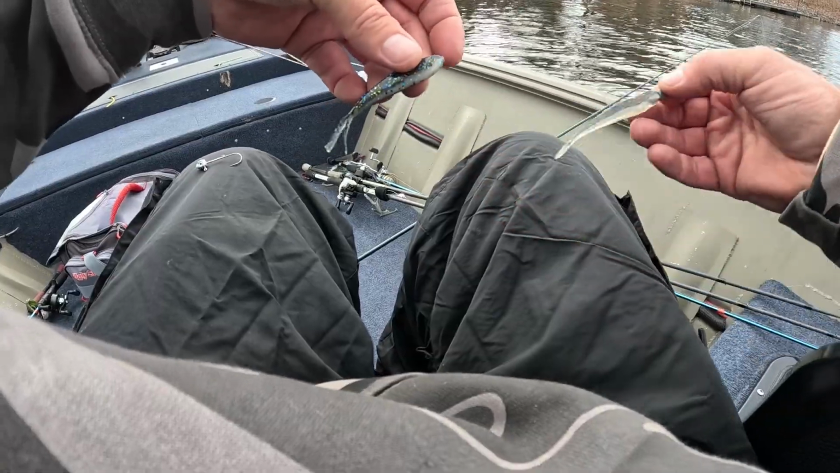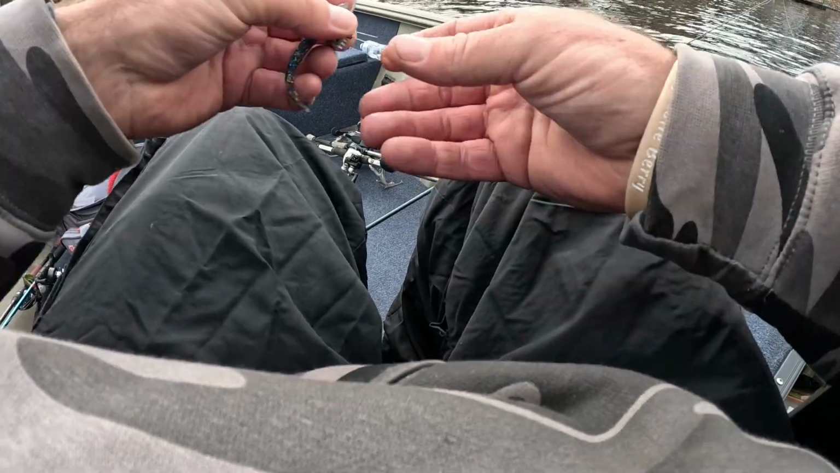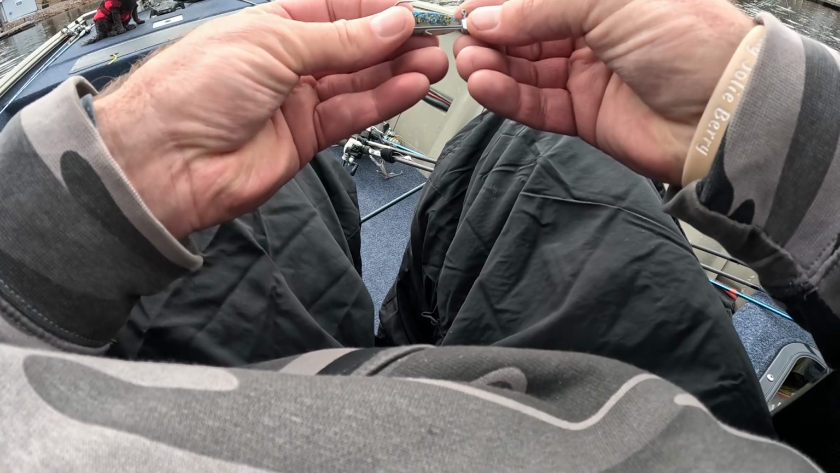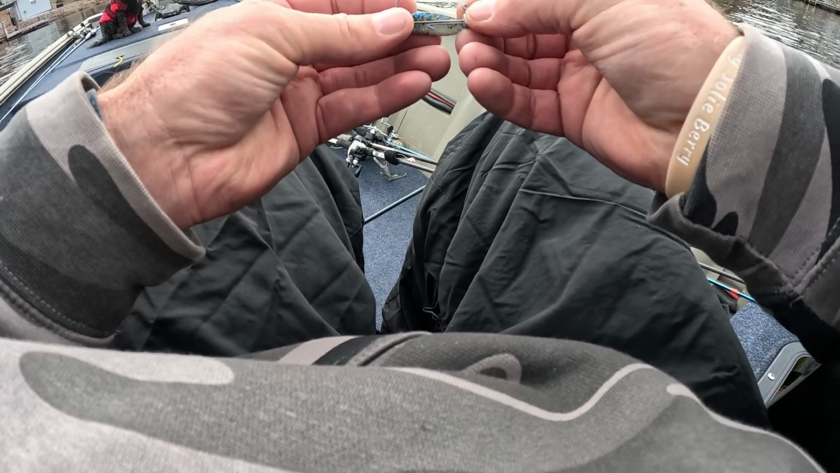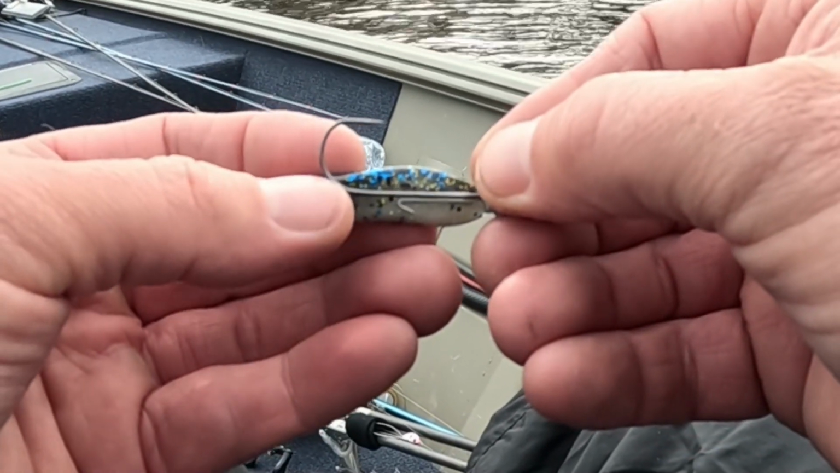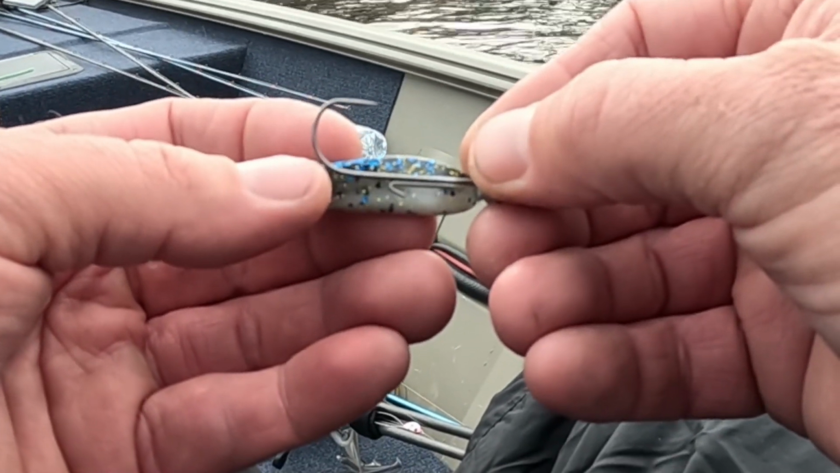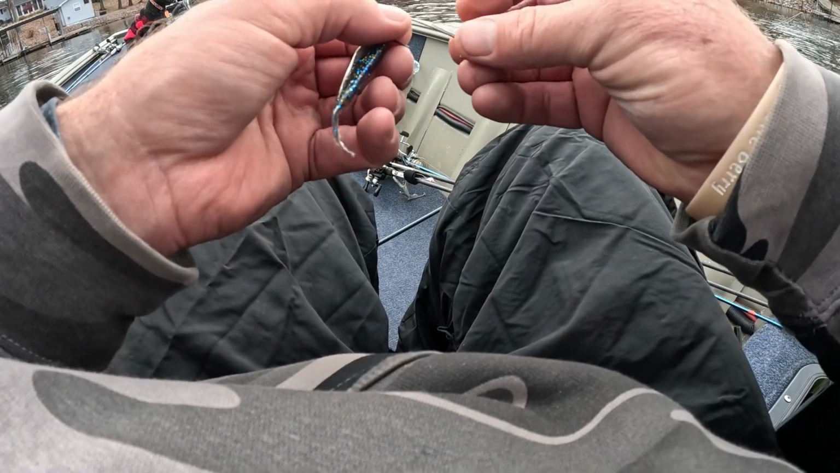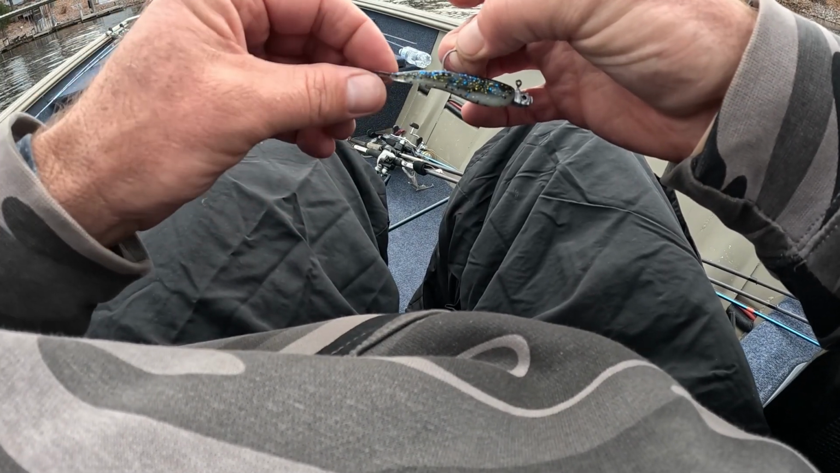But I'm gonna put this on, rig it up, throw it out, and see what kind of signal we get. The hook comes pretty far back. I don't think it'll impede the action. Again, this isn't really like a swim bait where you get too far into the paddle tail and you lose that action. This actually might have a little bit of action, but we'll see. I like this hook, pretty nice little hook. So we're just gonna rig her up. It's a good looking little bait, man. I think crappie can eat that, bass can eat that.